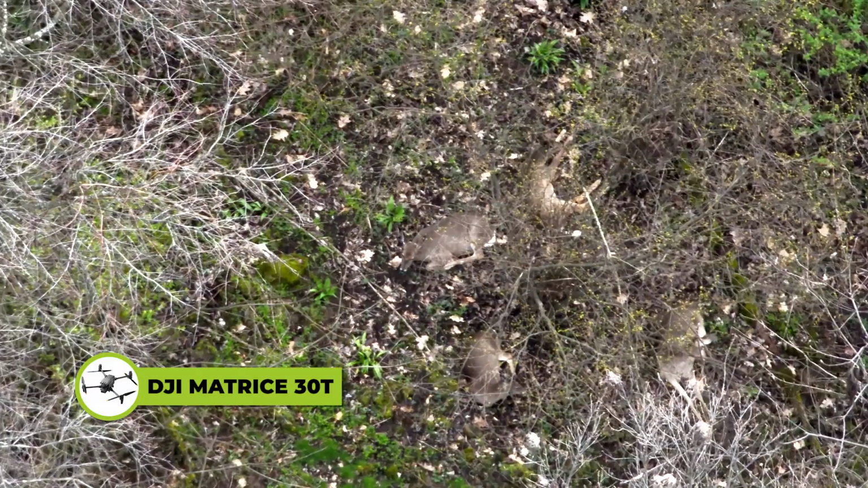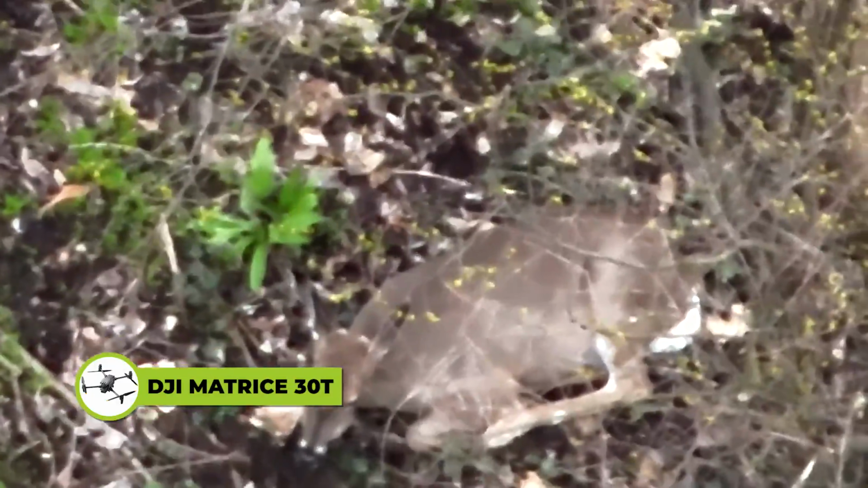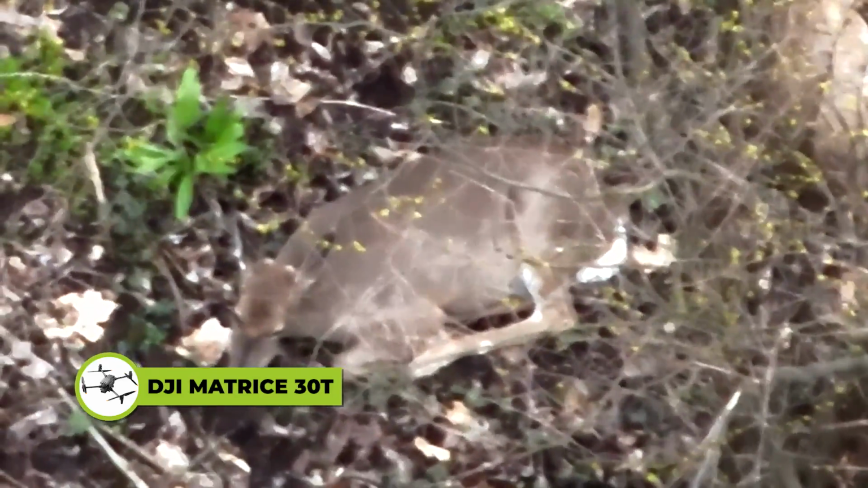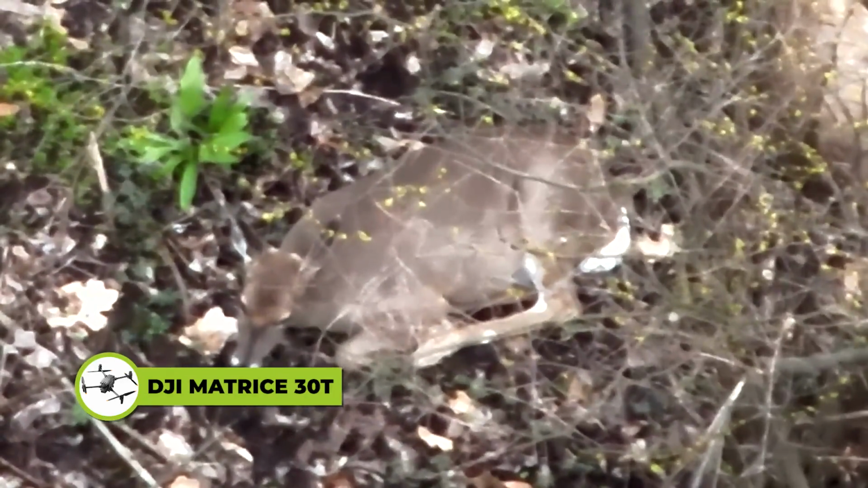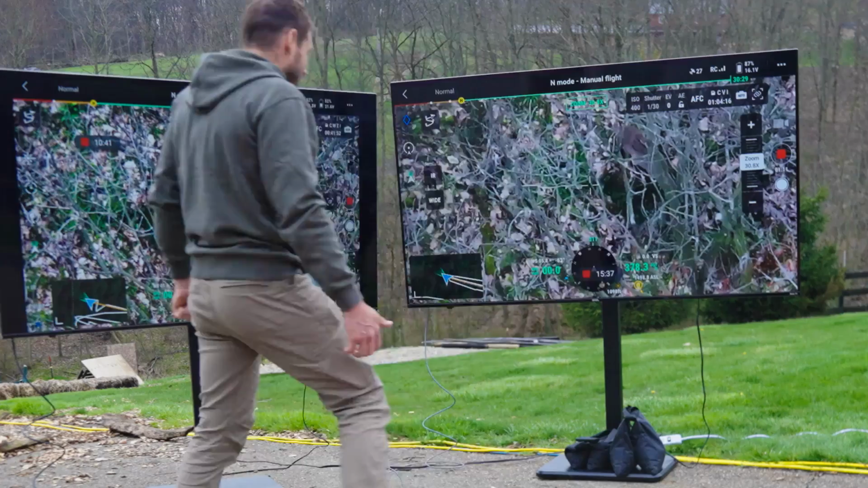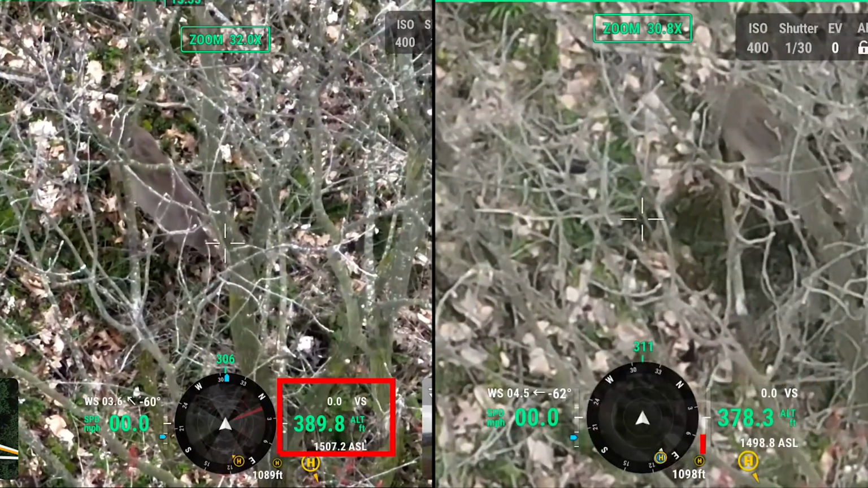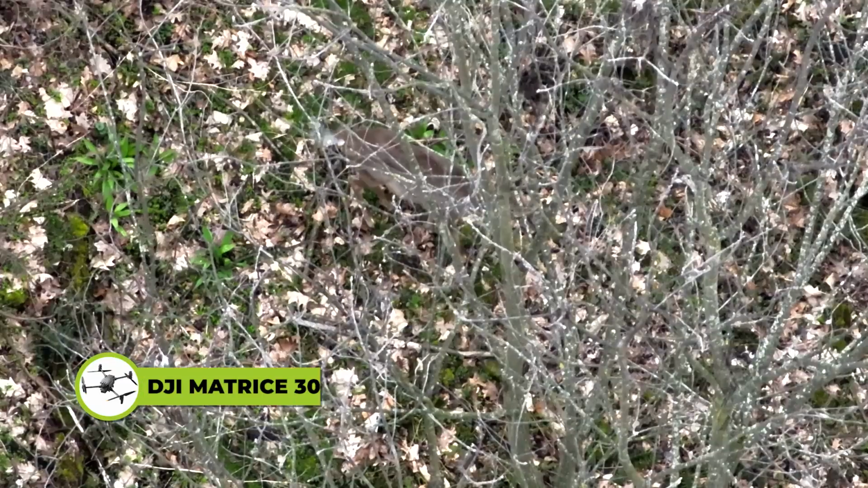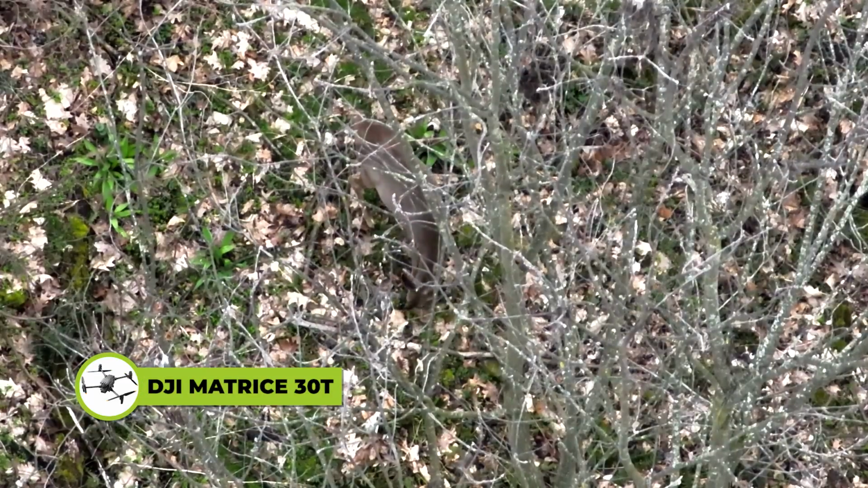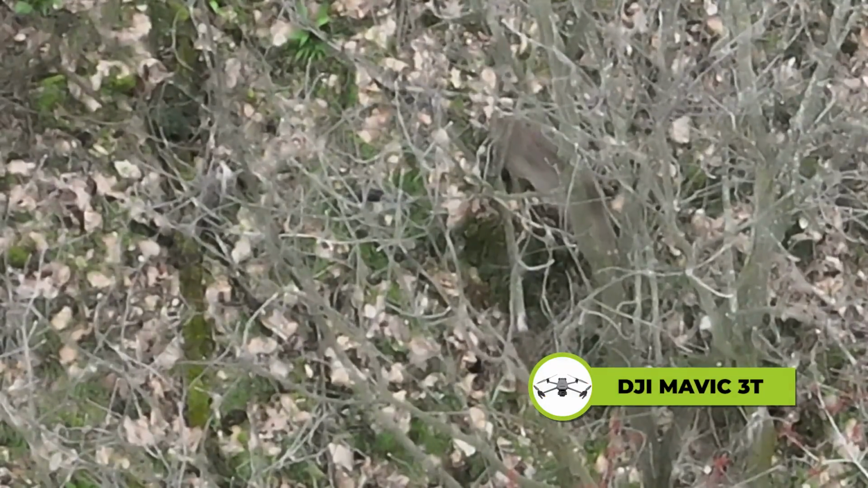On here, on the M30T, if I wanna really see what I'm looking at, can you see how I can literally get right on that head? I mean, that's insane. I try to zoom this that tight. Look at that. That doesn't tell you how much better it is. 378, 389, that's 32, 30, way better. Oh my goodness. I mean, I could see if that's a button buck. Here I couldn't. I'd be way down there trying to figure it out.